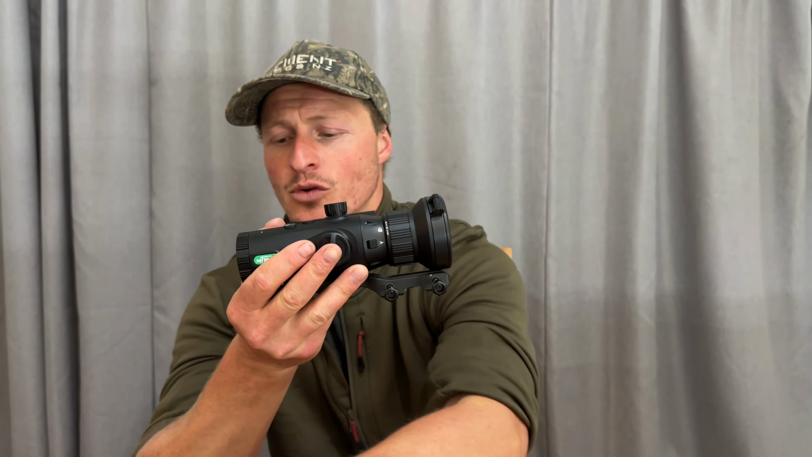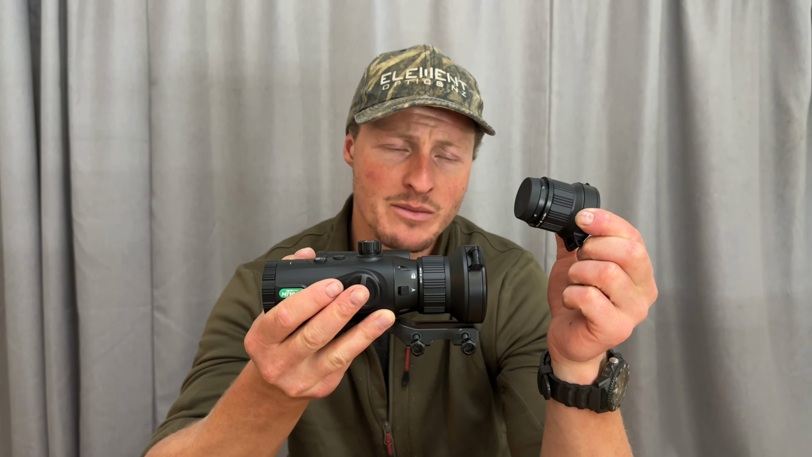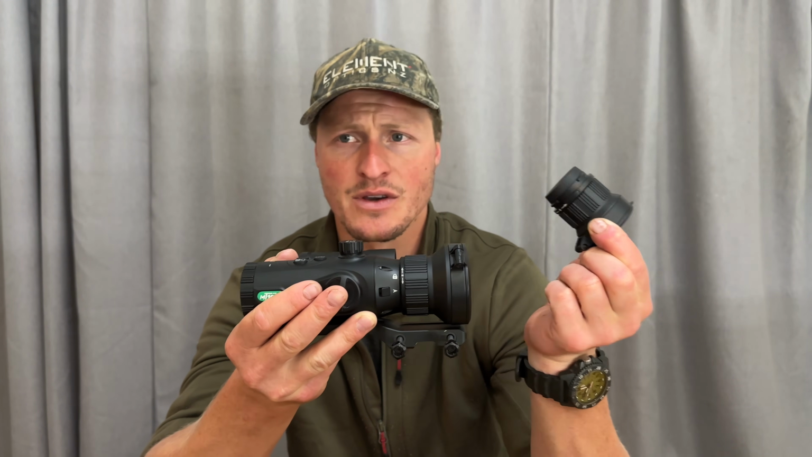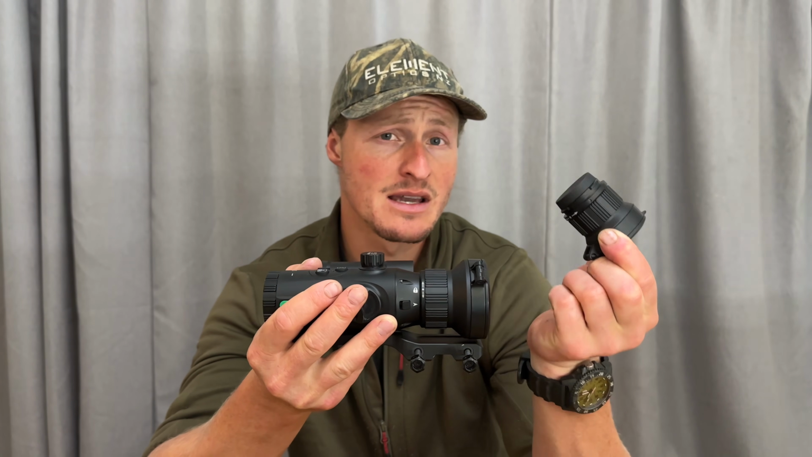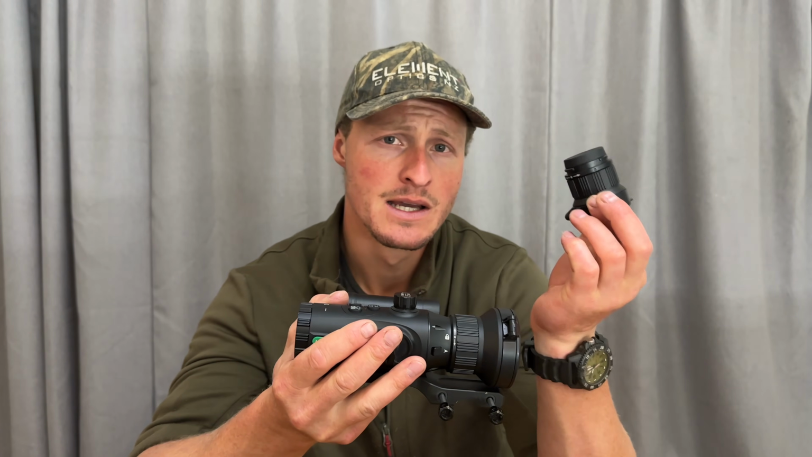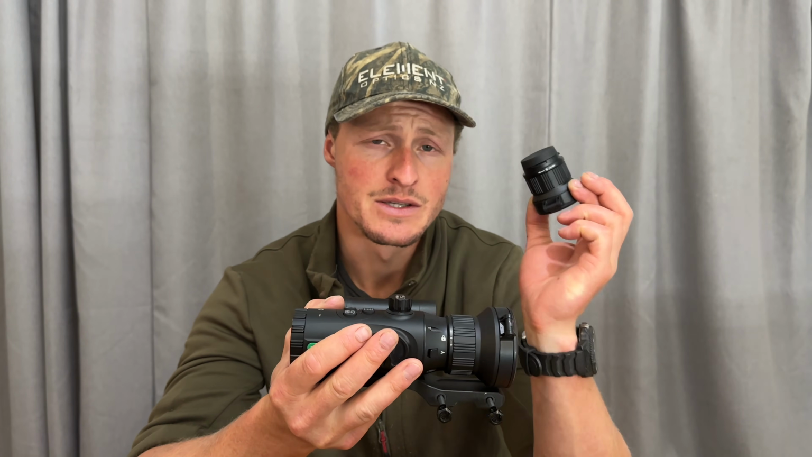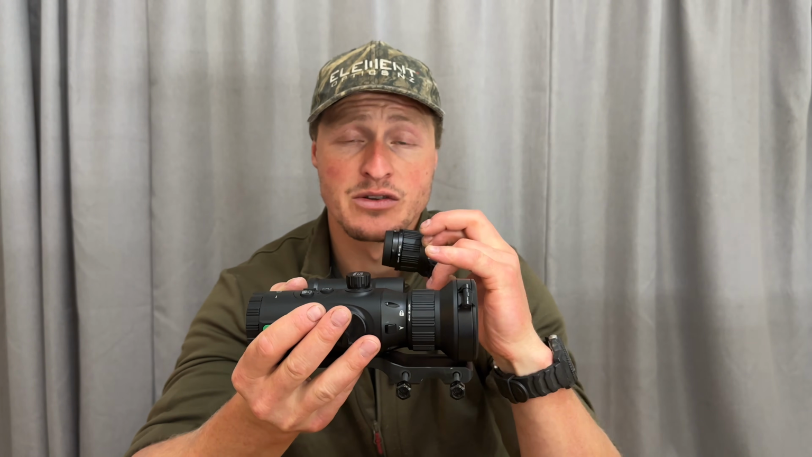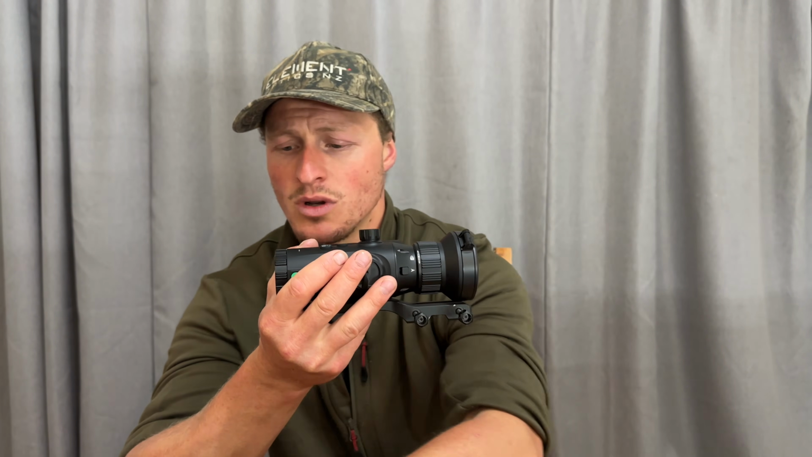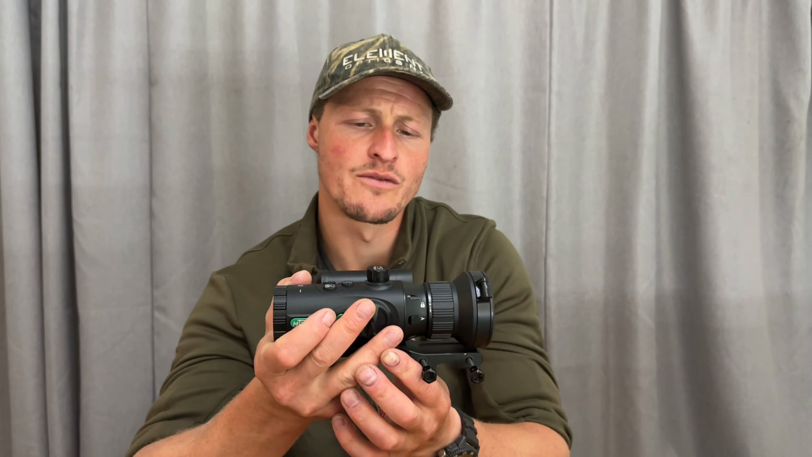I believe if you're using the 35mm lens, you obviously have a wider field of view. So this is better for those situations where you're maybe sneaking up on a mob of pigs and you might end up with running shots happening, or something where you have multiple targets and you need that wider field of view. So this is a 2 times zoom rather than the 2.8, with a maximum zoom using the digital zoom as well, up to 16 times. So 22 for this, 16 times for the smaller lens, but you do get that wider field of view.